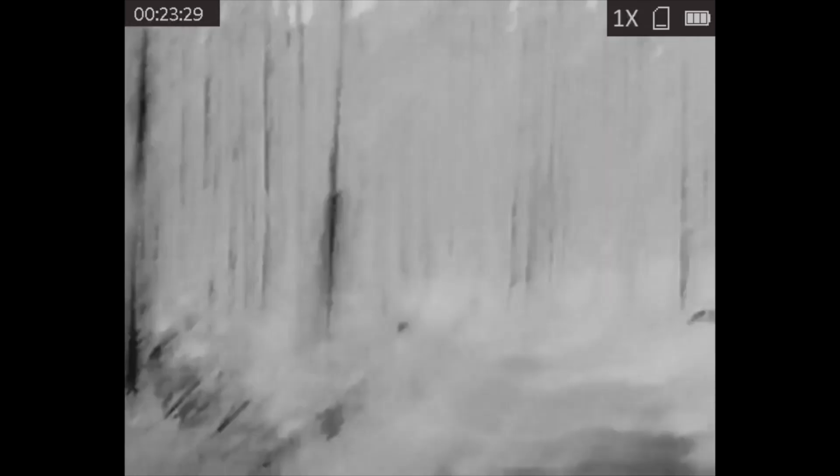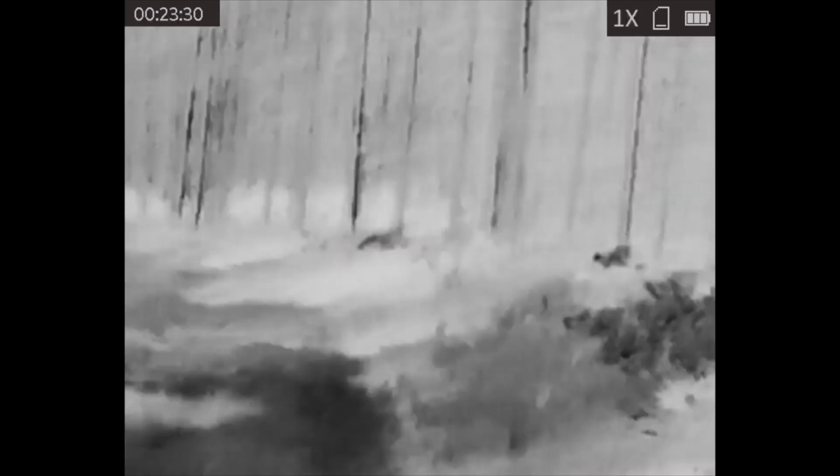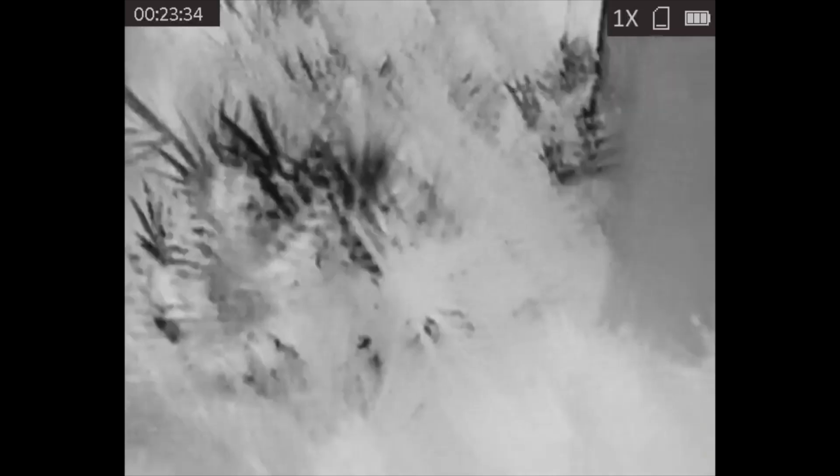But I do want to point out that I'm showing you all my footage here. I'm just panning around while I'm looking at the footprint and backing up and looking for more footprints. The only part I actually cut out is when I kneel down and look at the footprint and the camera's just pointing at the ground. And then you'll see that this thermal camera is really working out as a good tool for us here.